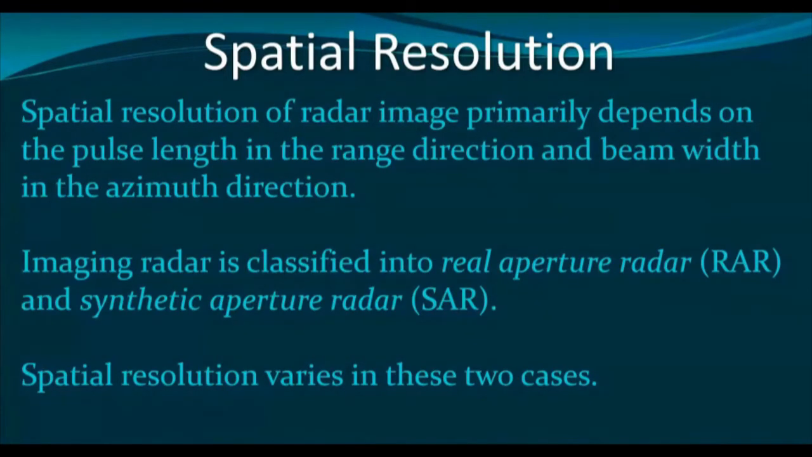Don't confuse the optical remote sensing spatial resolution concept with the SAR. SAR has two different spatial resolutions for each pixel: in the azimuth direction, which is the flight direction, and along the range direction. And the concept of spatial resolution will be different for the real aperture radar and synthetic aperture radar.